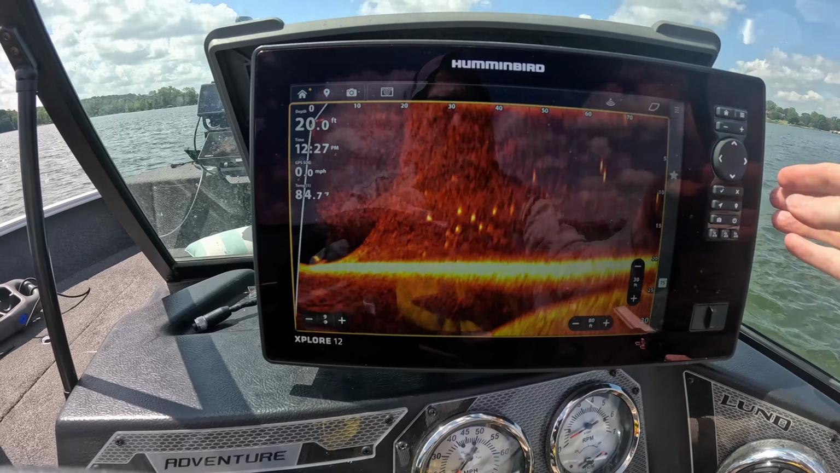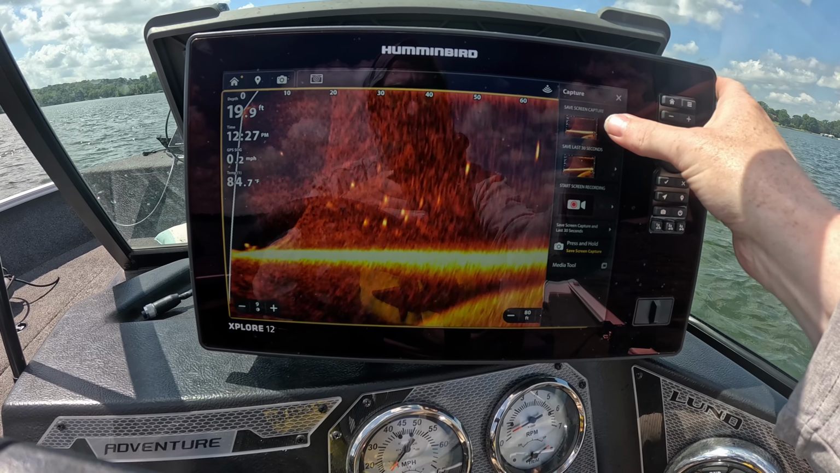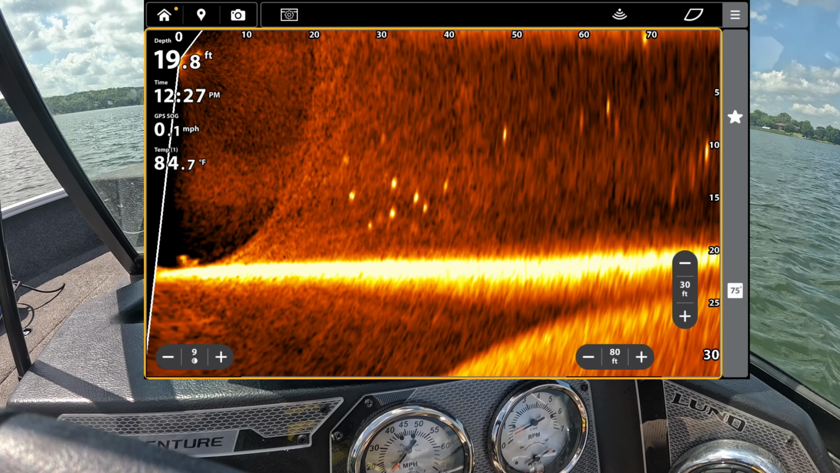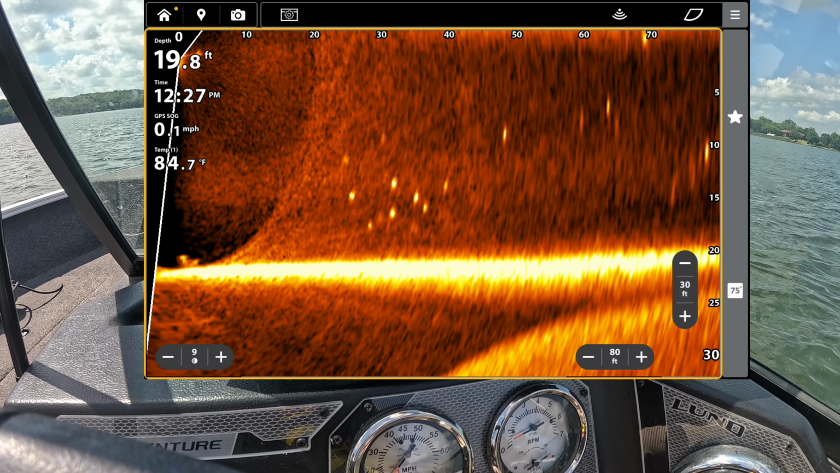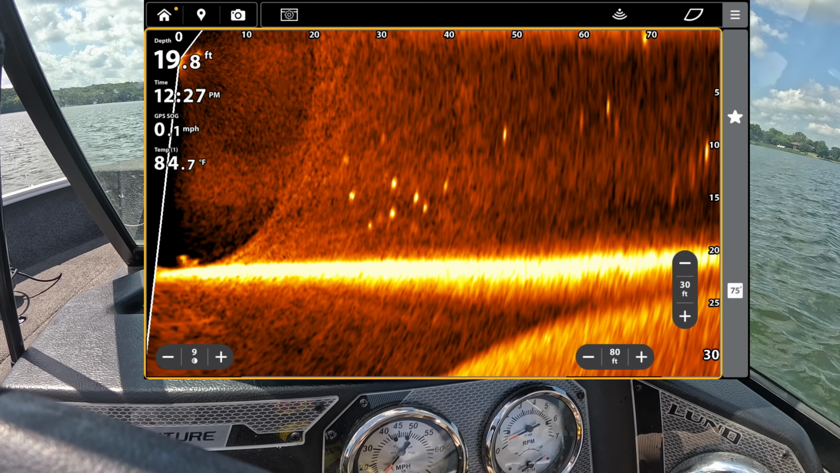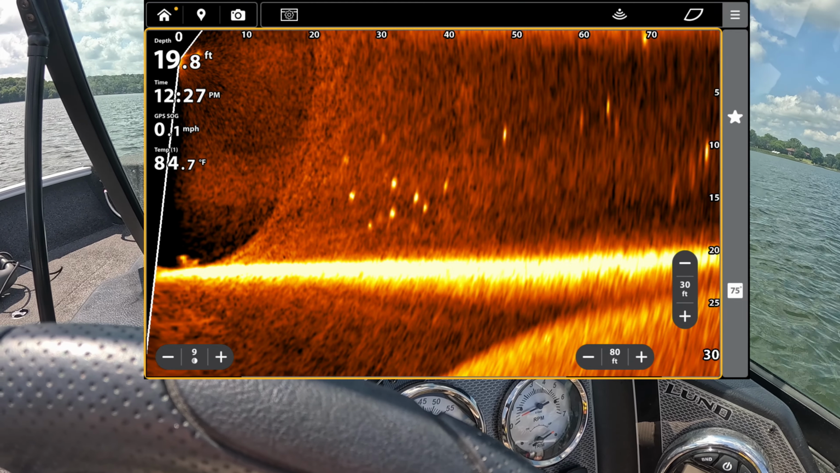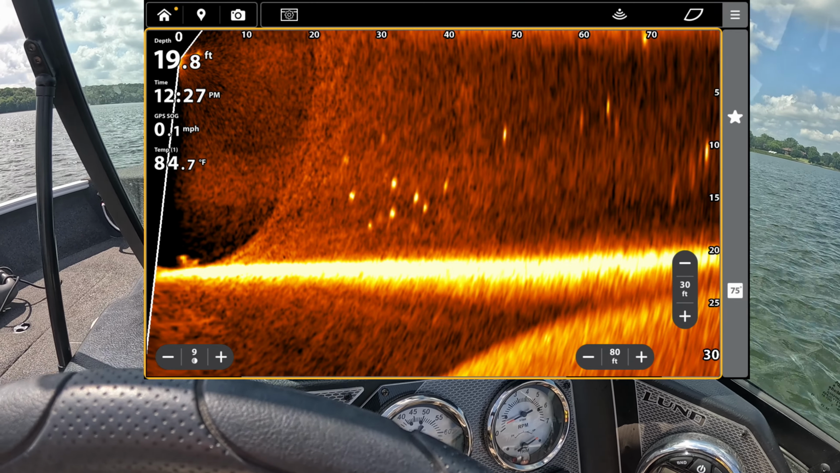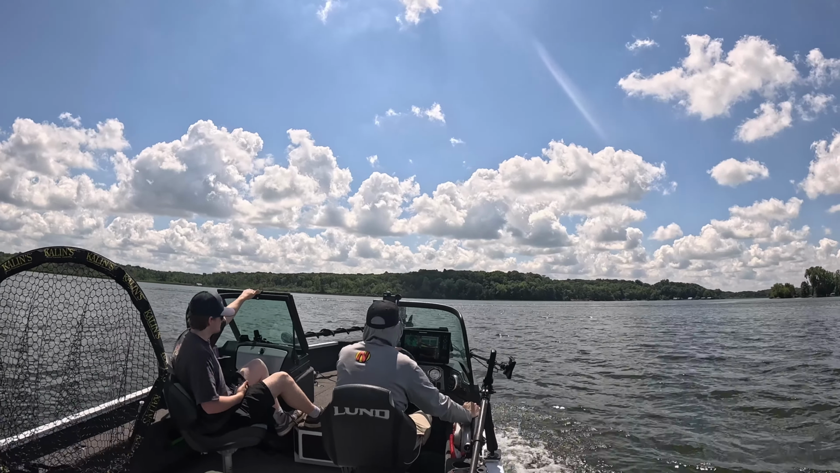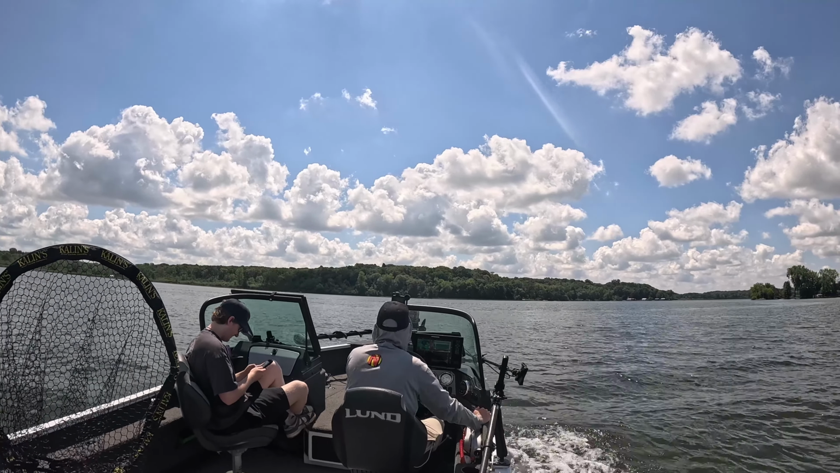So we found a spot here. I'm gonna do a screen cap here real quick. But we are seeing some fish kind of in this area. We're not real sure what they are, but we're right on the edge of a hump, and there's definitely some suspended fish. They might be crappies or bass, it's hard to say, but we ended up catching a couple bluegills at that spot, but decided that wasn't the target species and drove around until we found a new spot.